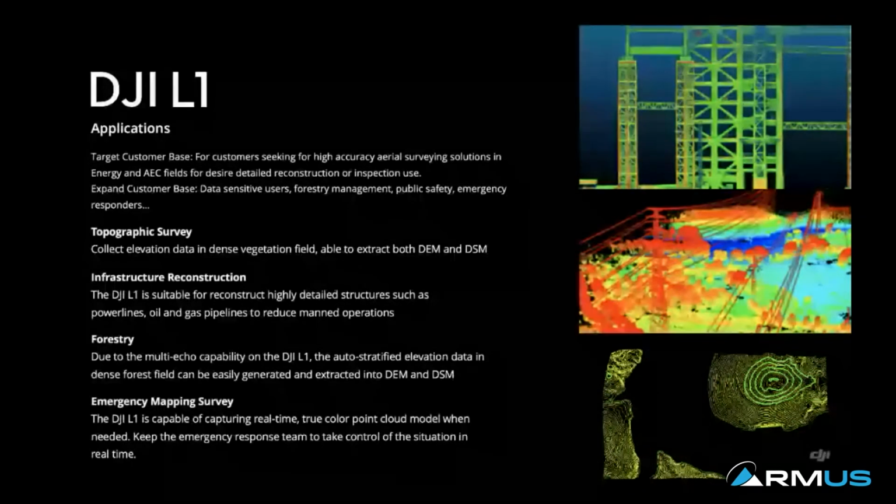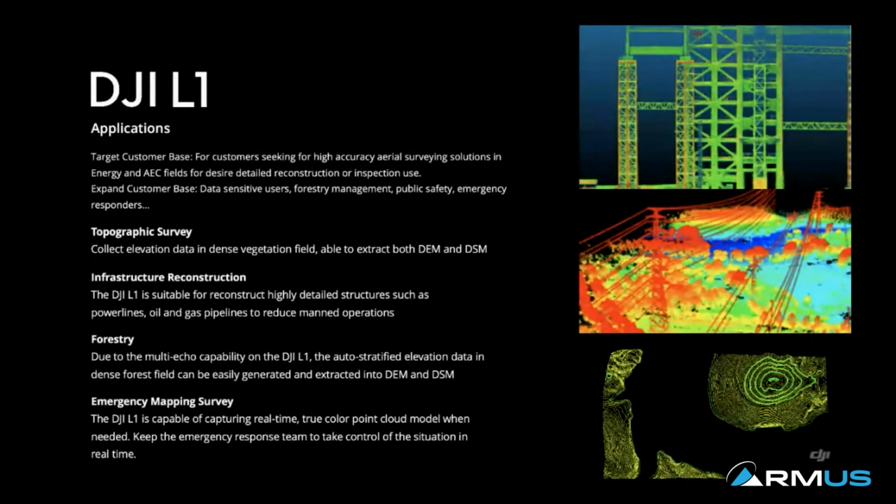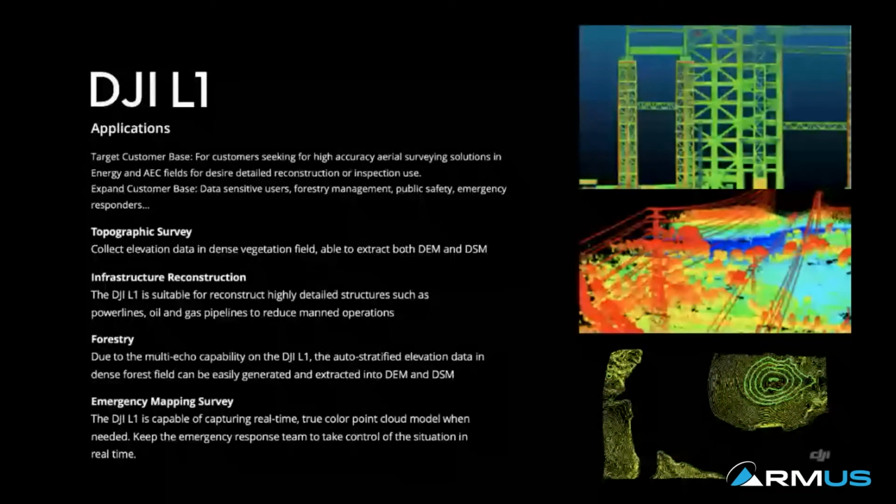Another thing is emergency mapping, which I briefly covered already. L1 is designed for emergency mapping as well, because of the real-time point cloud generated directly on the screen of your remote controller. You get to see detailed items on the screen. You get to do a simple measurement on the screen as well, just to get the first-hand information quicker.